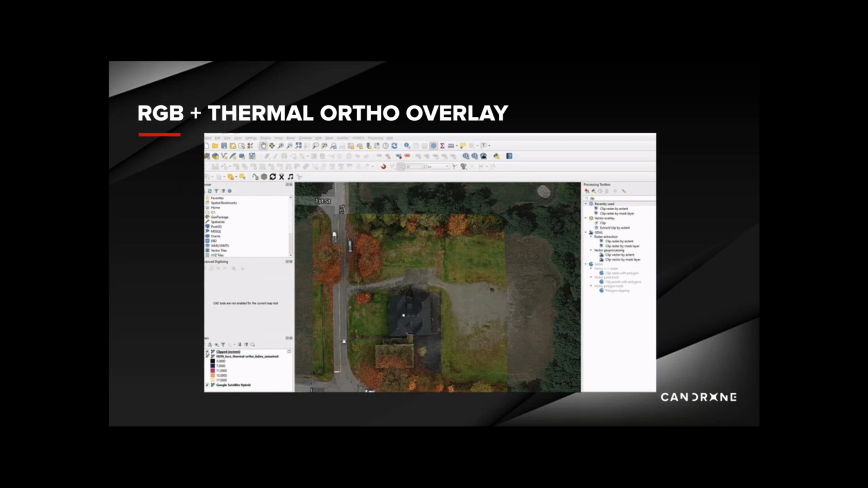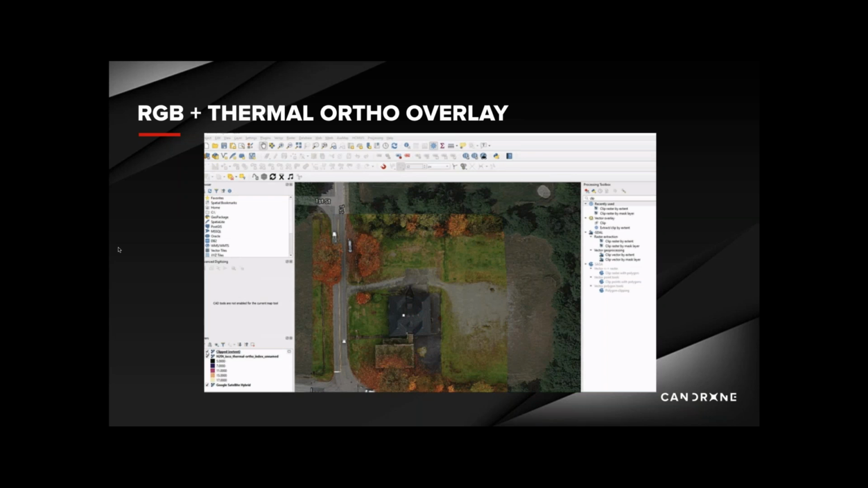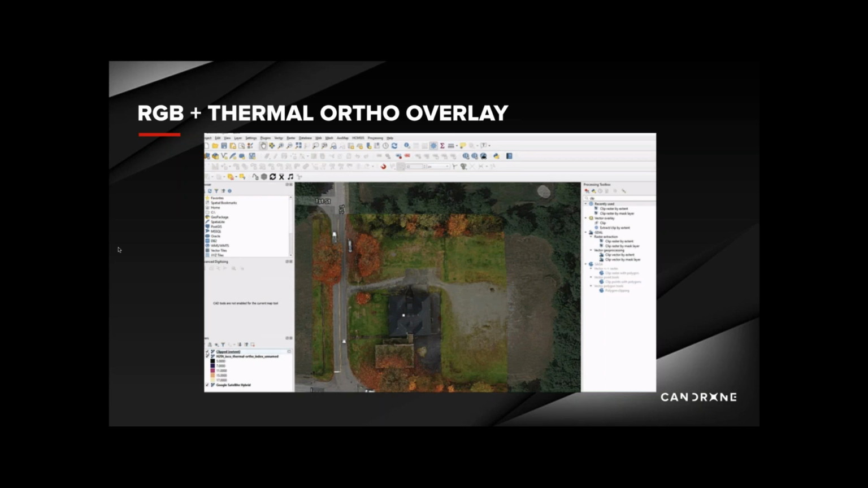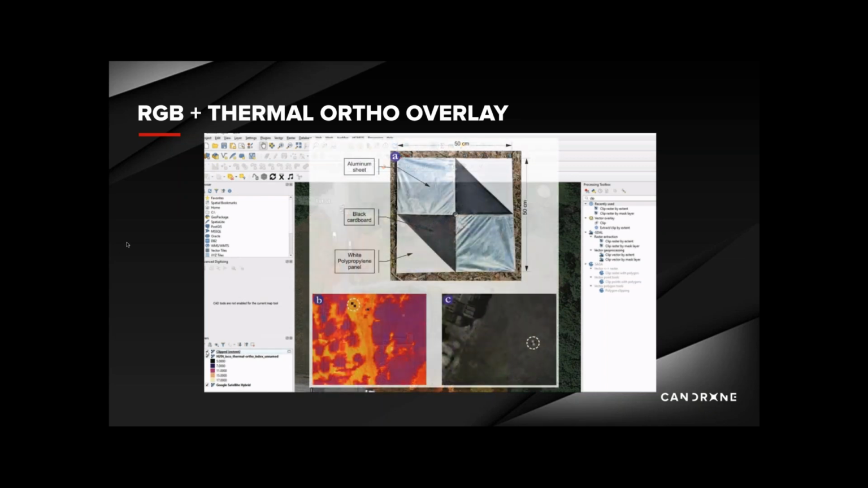Additionally, you can process the RGB imagery outputted from the H20T wide camera as well, so that you can have a reference against your thermal map to help depict objects better, since the resolution is quite a bit higher in your RGB imagery. To process the RGB imagery, I use DJI Terra, but you can also use Pix4D or any similar photogrammetry software. And if you're looking to